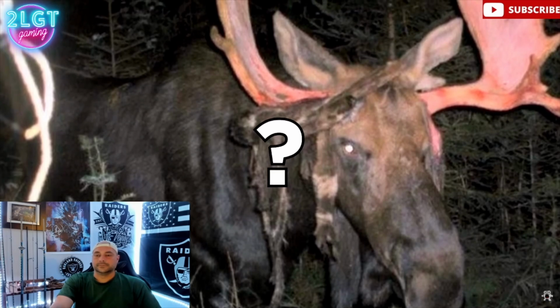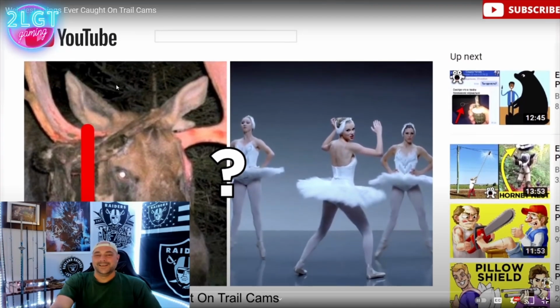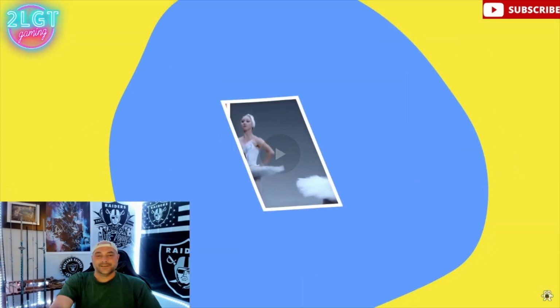Who shook it off better, the moose or Taylor Swift? Let me know in the comments down below. That's gross as shit, dude. All that flesh coming off of them.